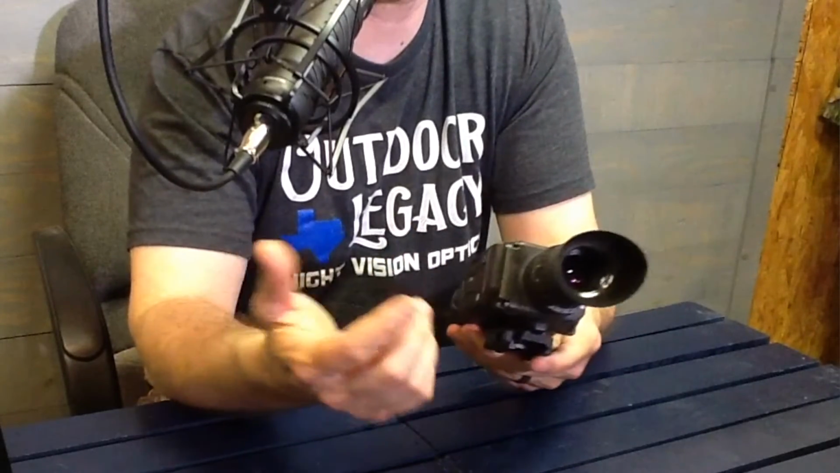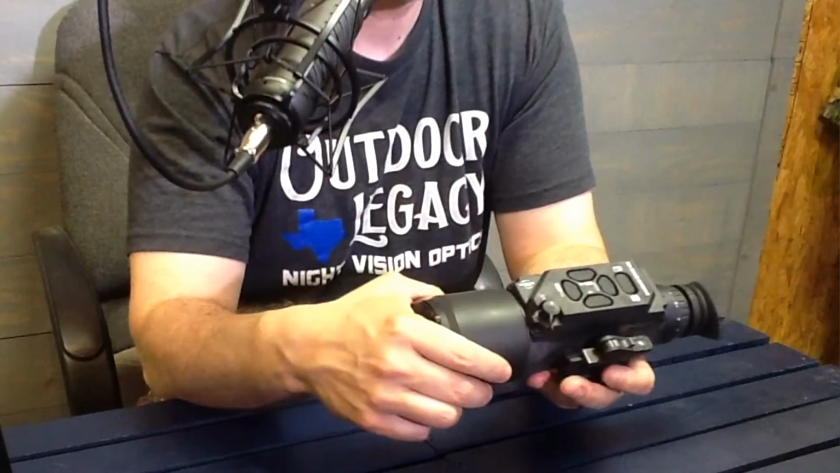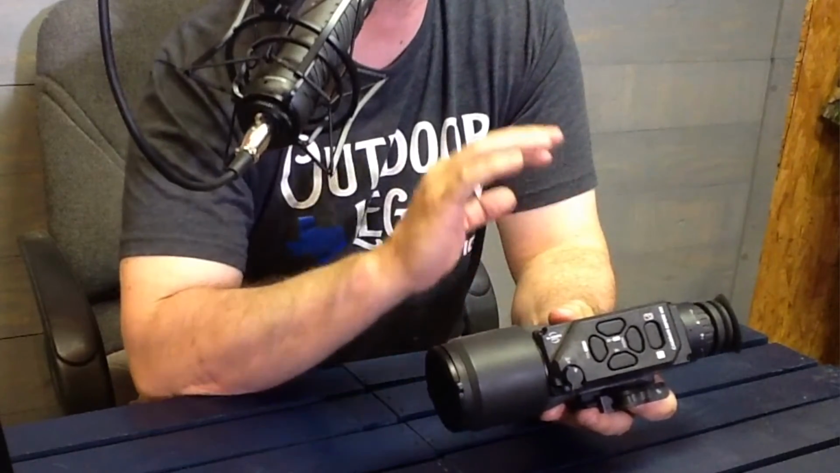Really, it's got a standard eyepiece cup that you see on all the thermal scopes. Some people take them off. Looking here at the buttons, you've got your regular on-off button, your calibrate button, menu button. Obviously, these buttons do a wide variety of different things. But once you go into the menu, you can adjust the brightness, the contrast. Really, I'm going to say this scope is much easier to use and set up than the Trigicon. I've used them both quite a bit, and Envision has really done a great job in laying out the best preferred options and settings for this scope.